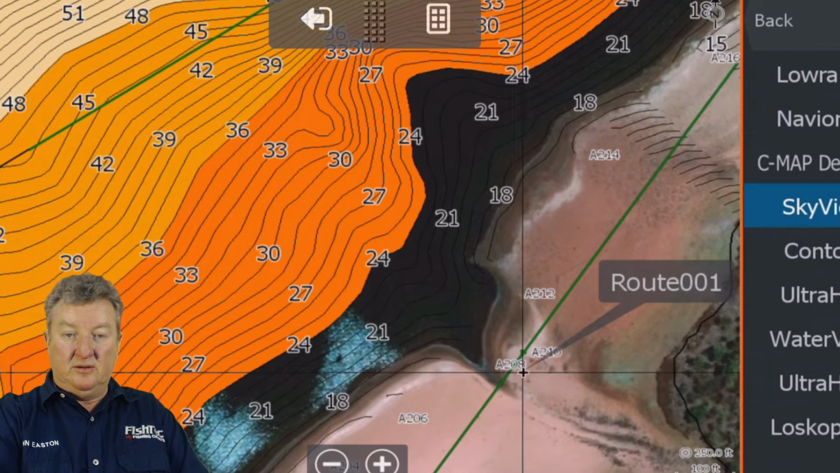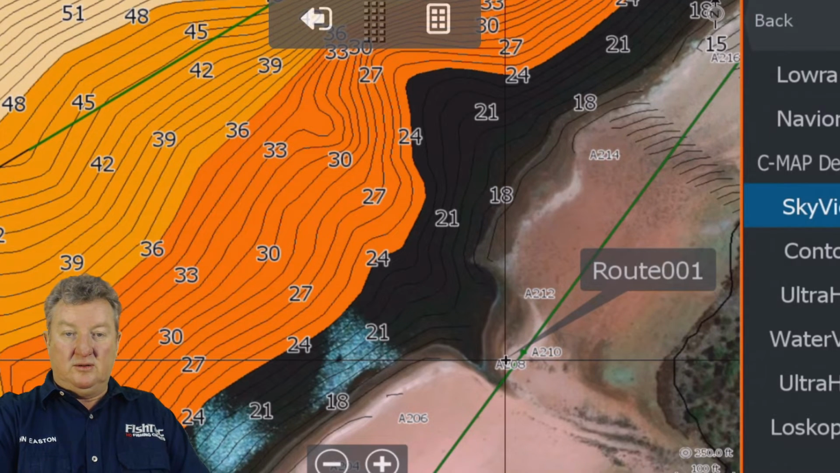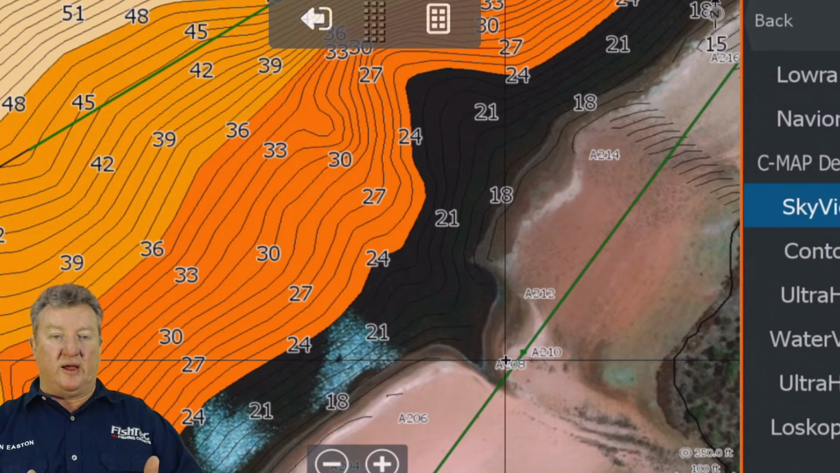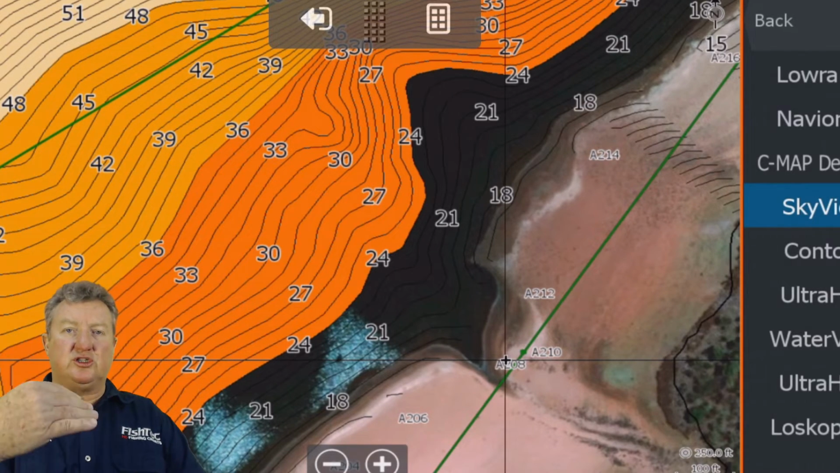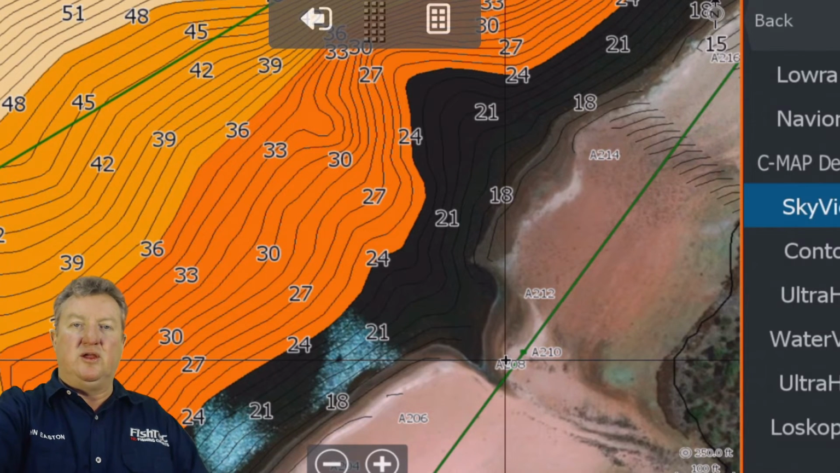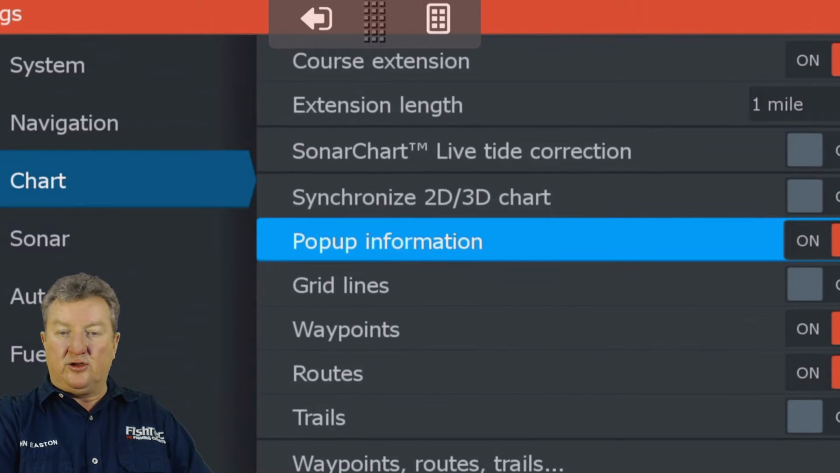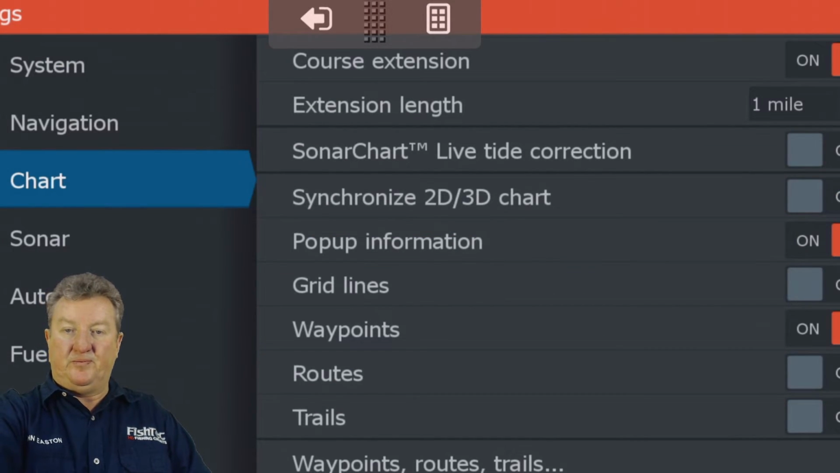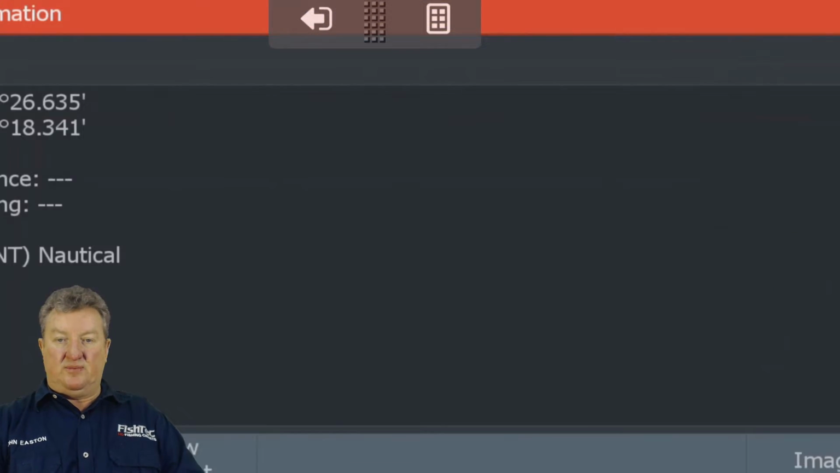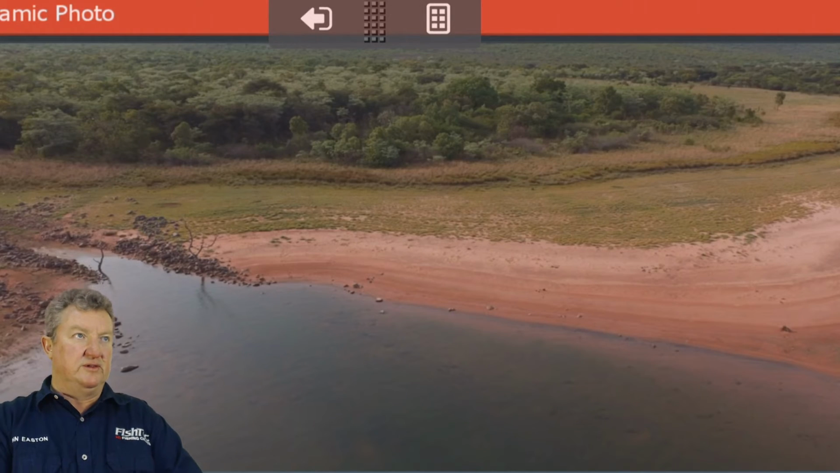Hey man, okay, it won't let me tap that. If you end up in a situation like what I'm in now, where it just keeps showing the route we've created with the triangle, just hit your pages button, go to your settings, go to your chart, and turn that route off quickly. Now you see it's gone. Now you can tap on that. There we go. There's another view of it.